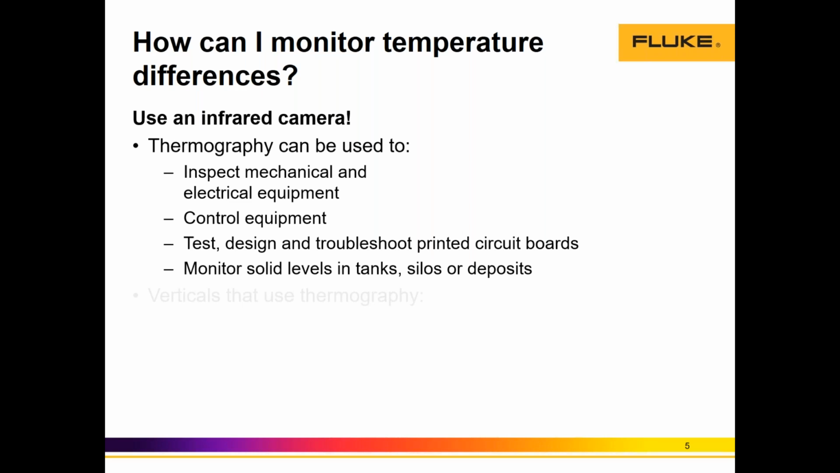And all these issues can trigger a future equipment failure that can create a domino effect in the industrial system. And this will carry huge repair costs. I want to also speak about what are the verticals, right, where thermal imaging or thermography is actively used.